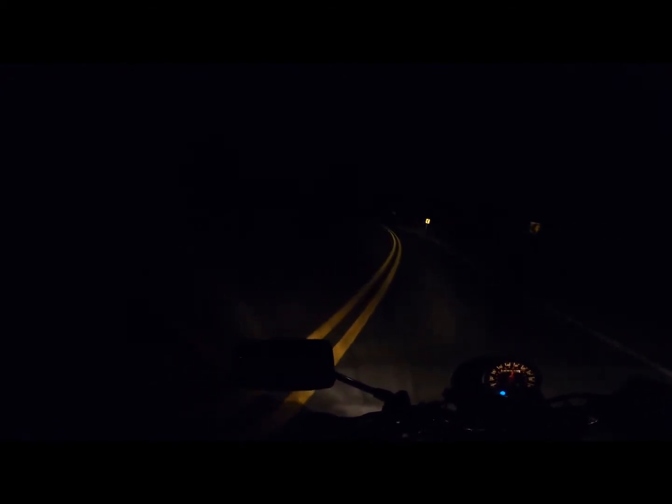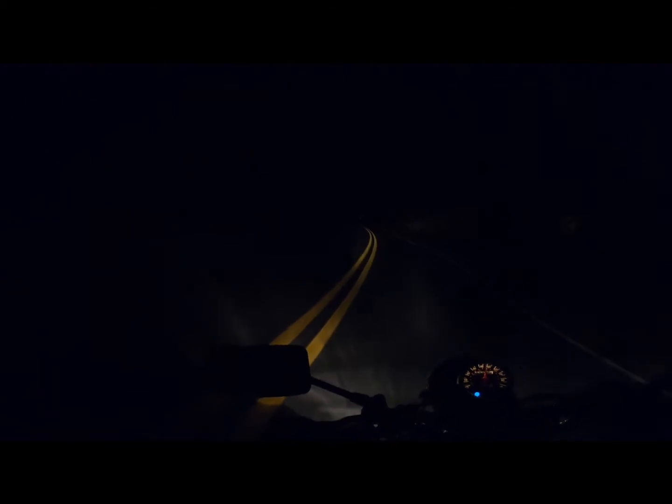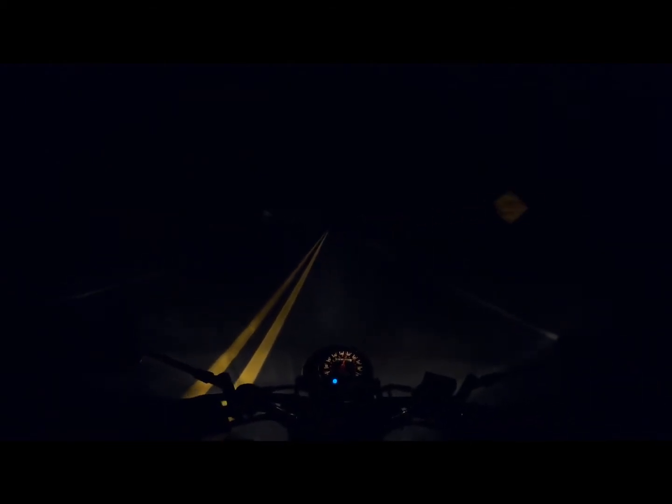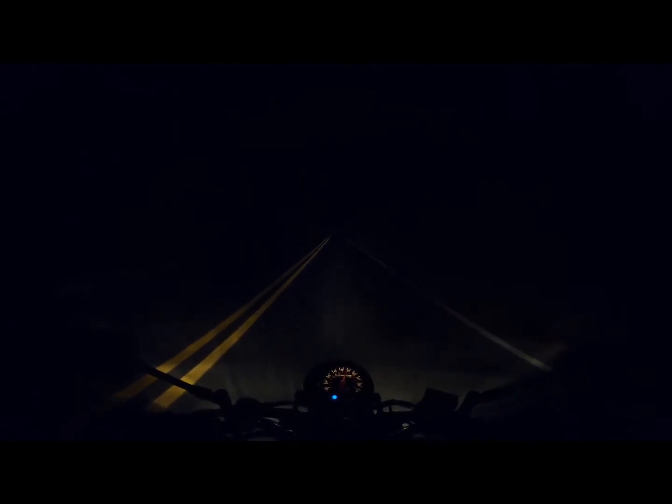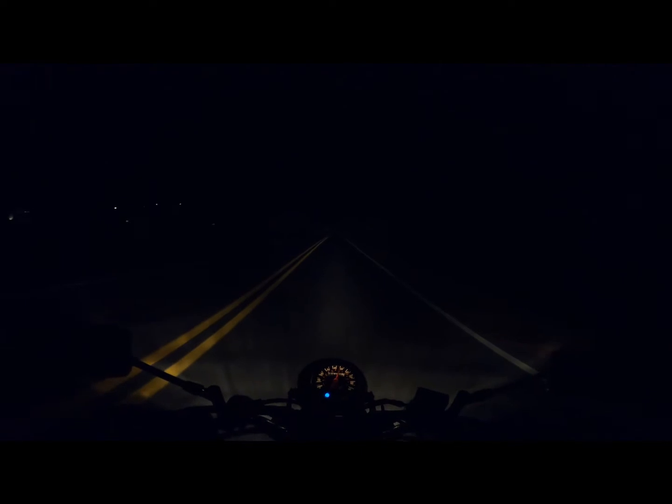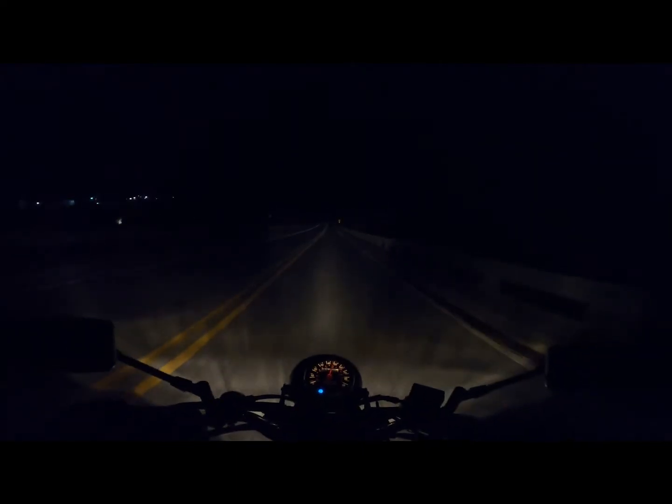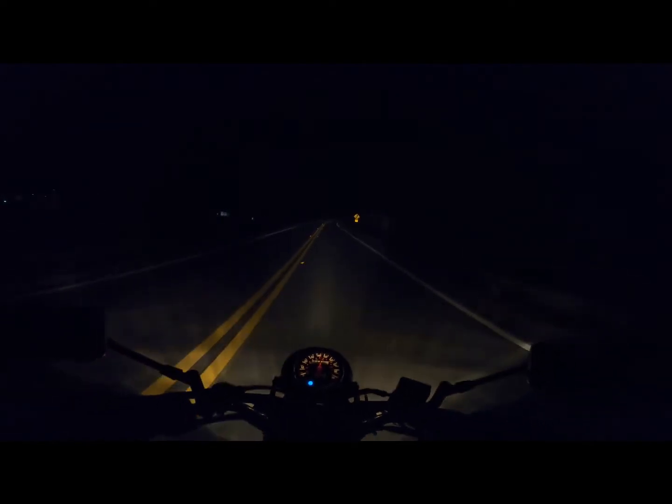Just why I like this motorcycle is how it goes through the curves. Very nicely. Oh man, even though it's more difficult because I can't see well because my helmet is fogging. It's still fogged. I think it's cold enough that my breath just froze onto my helmet.